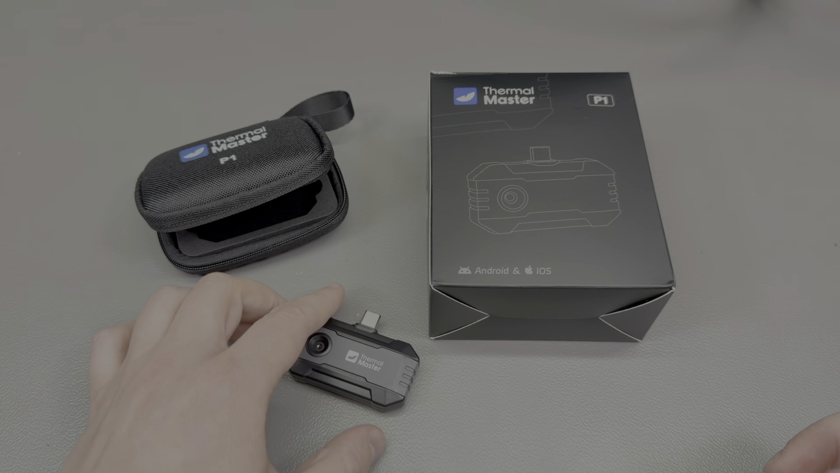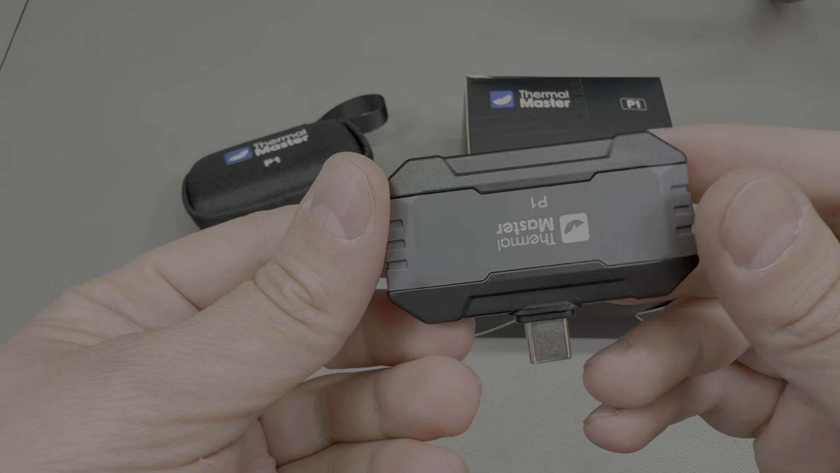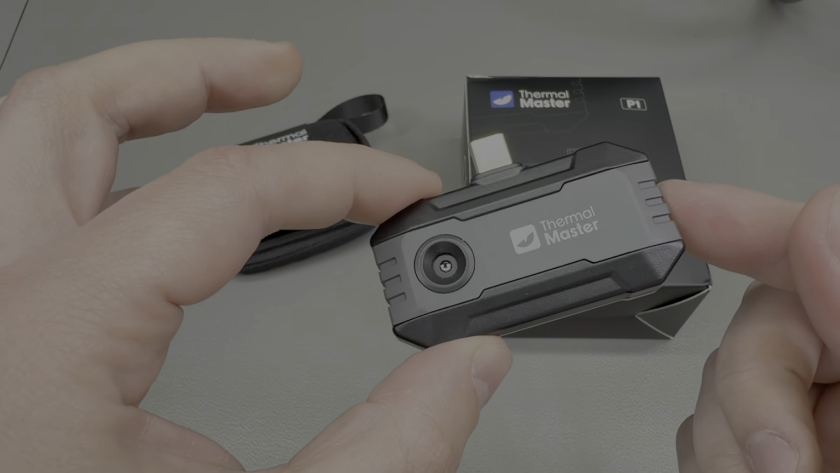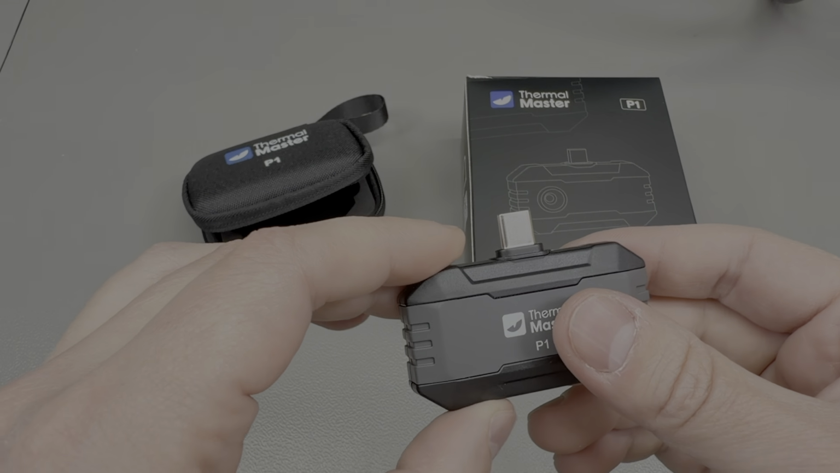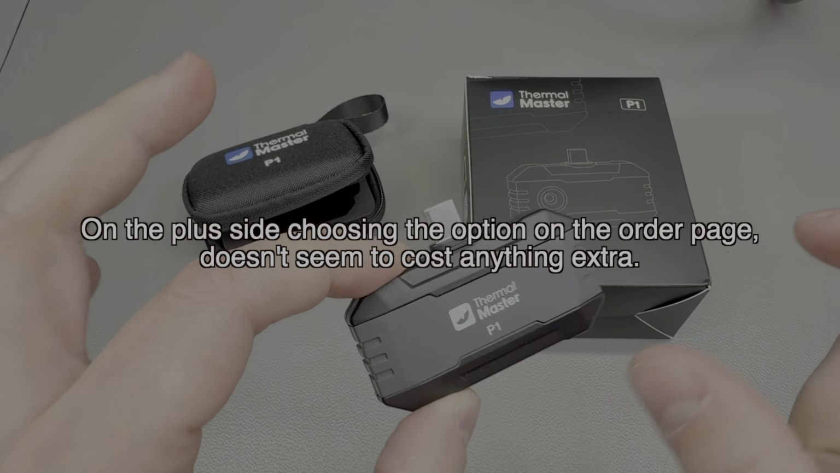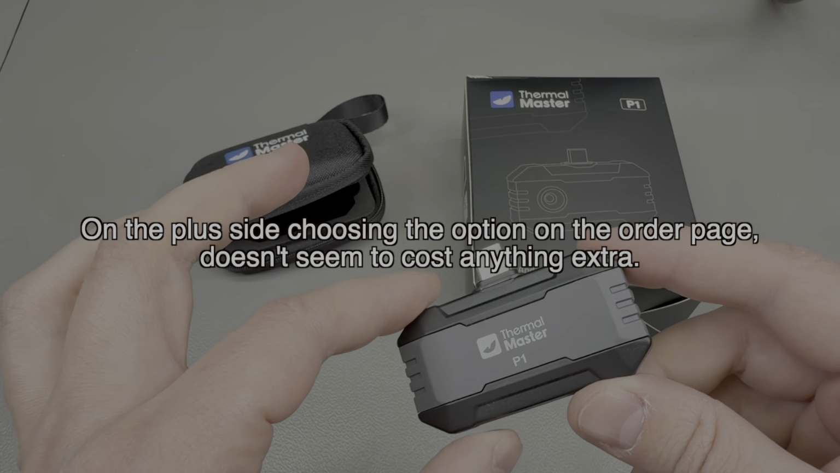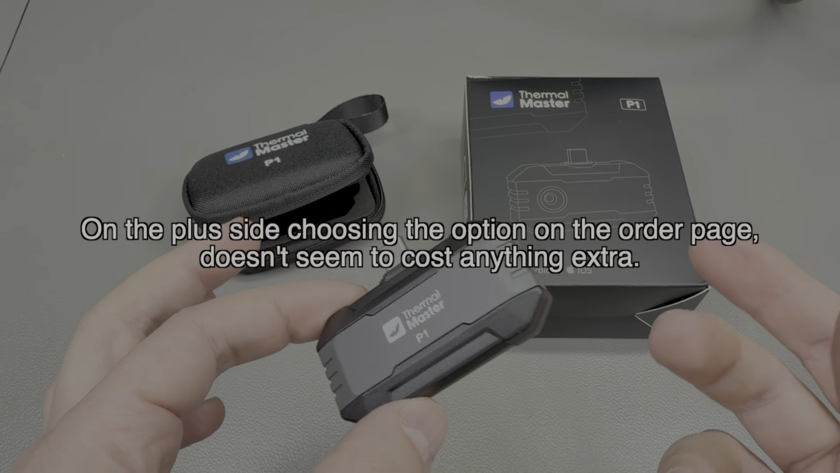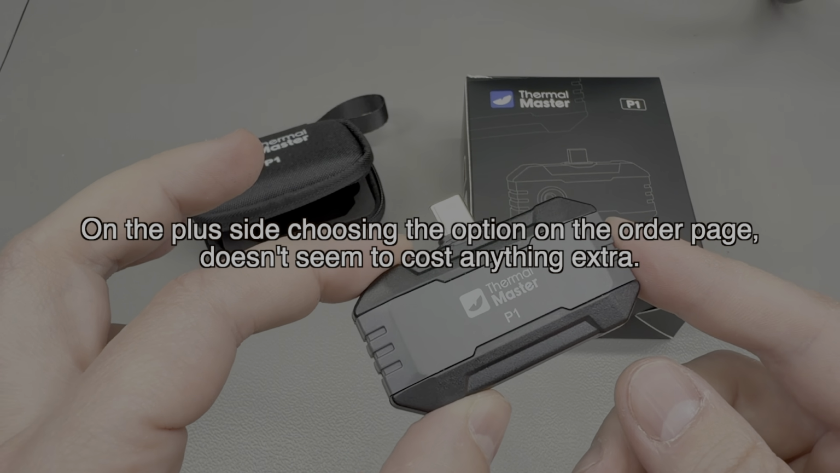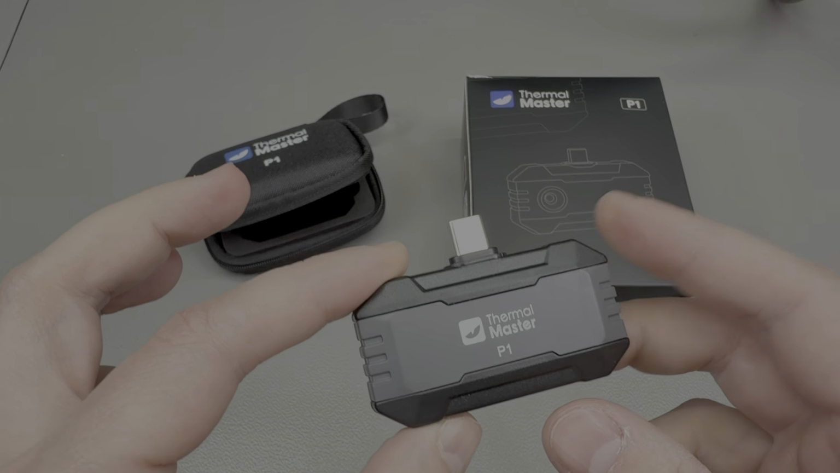And I would add that even though this is their entry level, the build quality feels just as nice as the more expensive models, and the fact that they still include the carry case and the USB extension cable is pretty nice of them. If they would have included the small lightning connector adapter by default, that would have made it universally compatible with the older iPhones. It would have been even nicer, but I'm not really sure what percentage of users are still running on the older lightning connector, because it might not make sense if there's a very small percentage of users still using that.